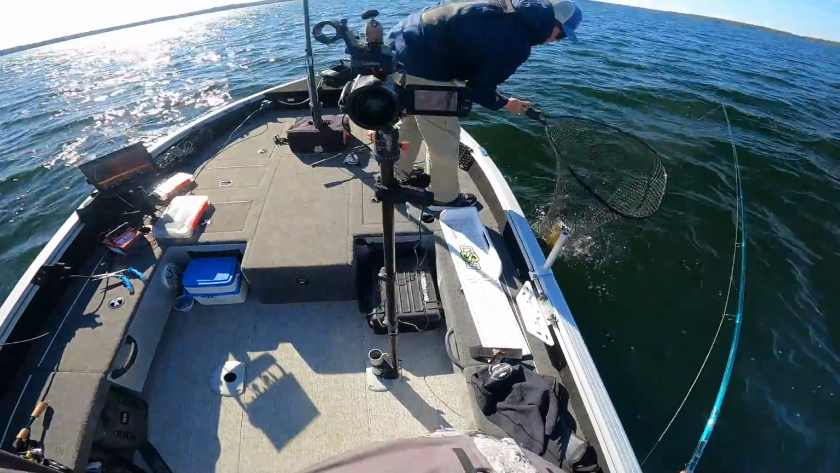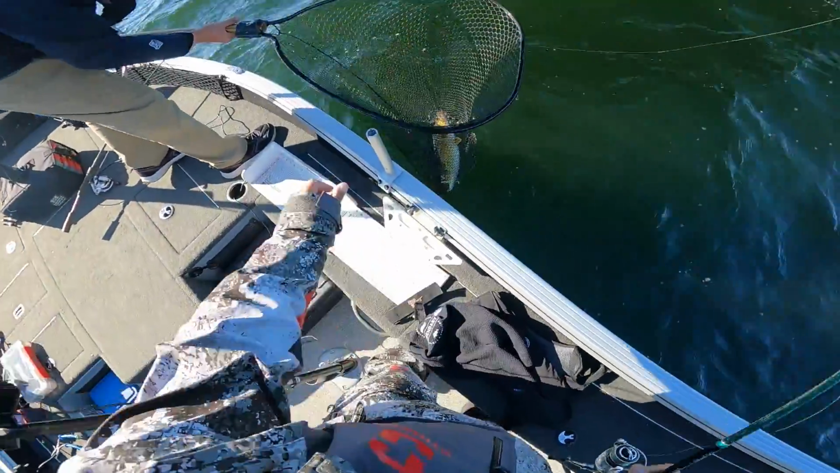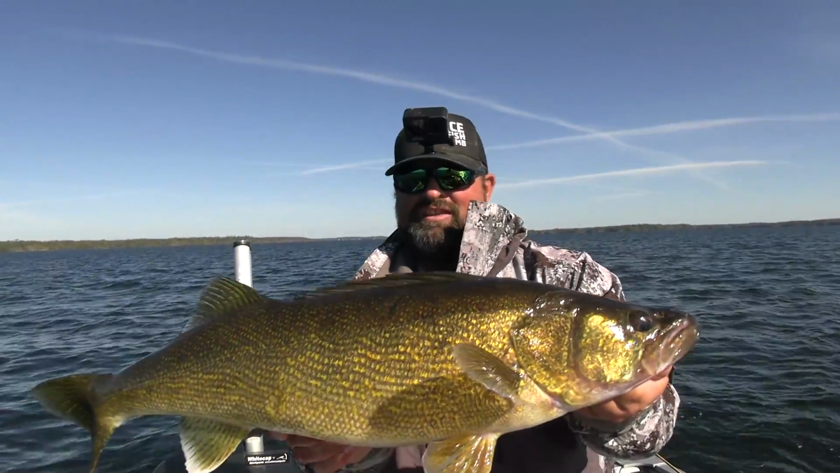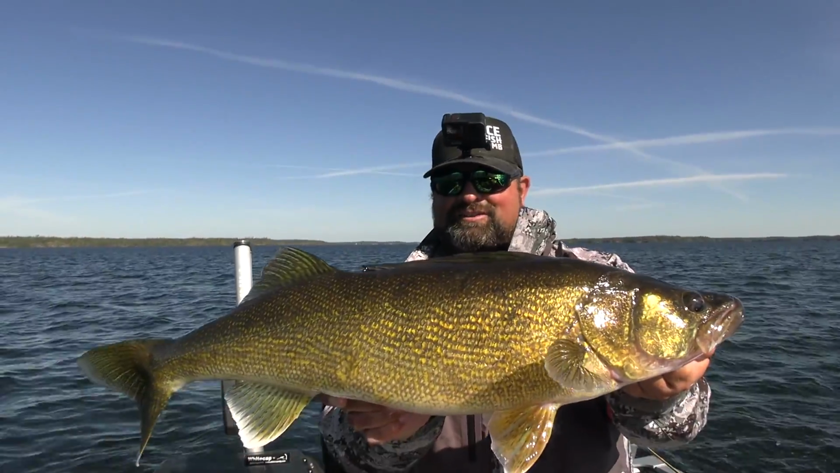Boom! That's a fat one, dude. Showing Mac how it's done. Ah, blind squirrel gets an odd nut. Oh yeah, 27 and a half. But that's just fat. Woo! 27 and a half inch walleye for Clayton. Mac's got a long ways to go now.